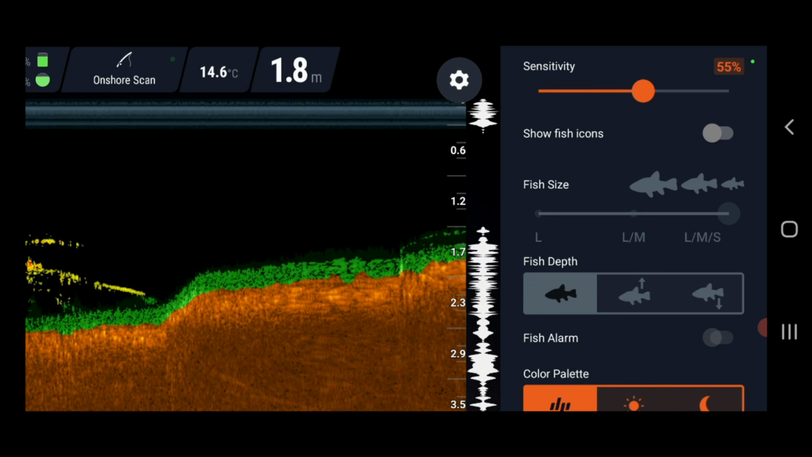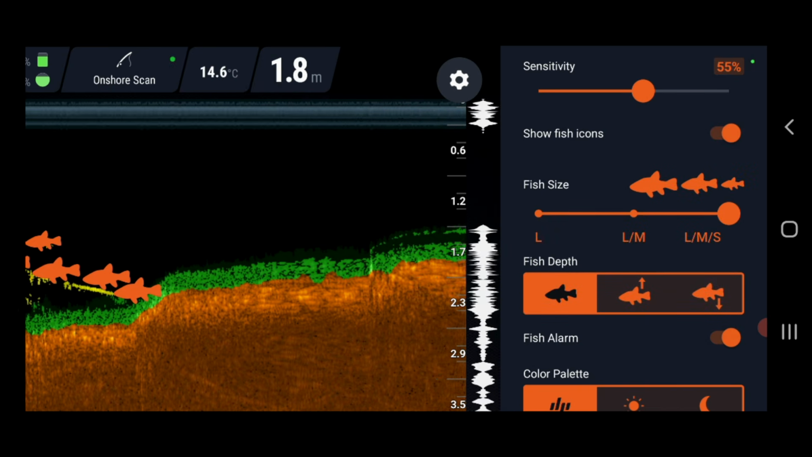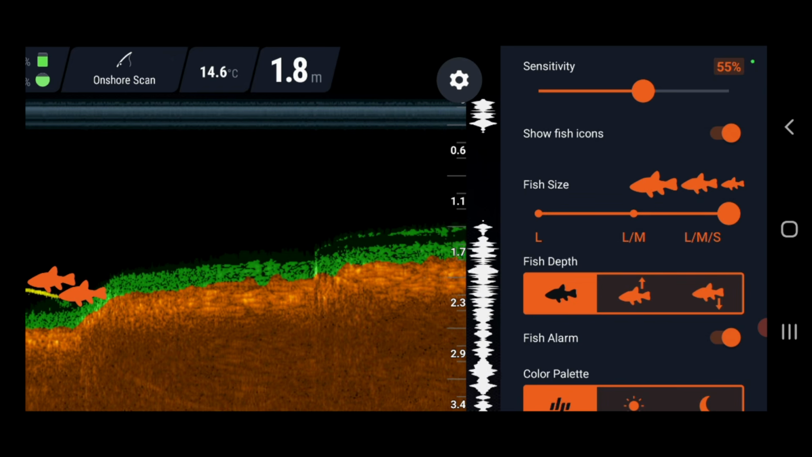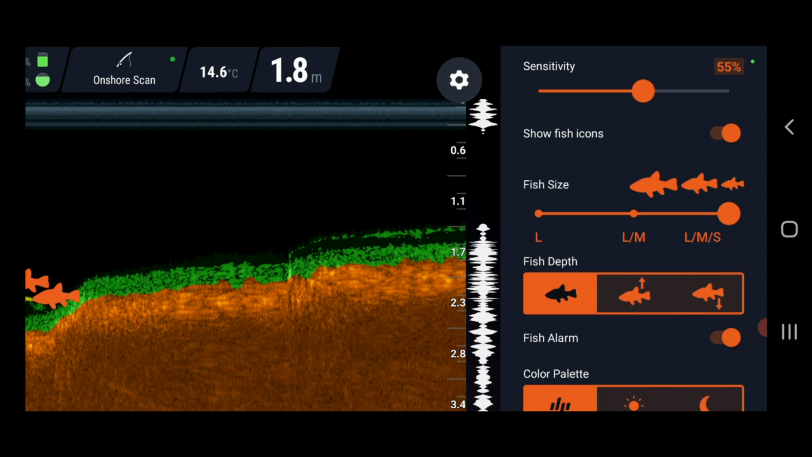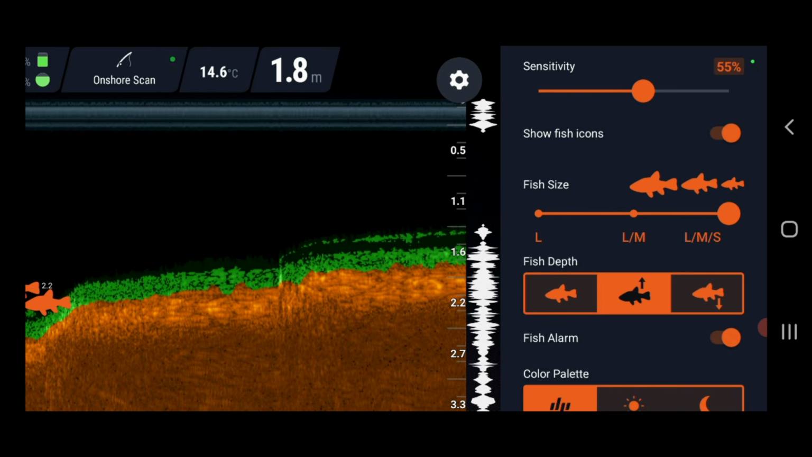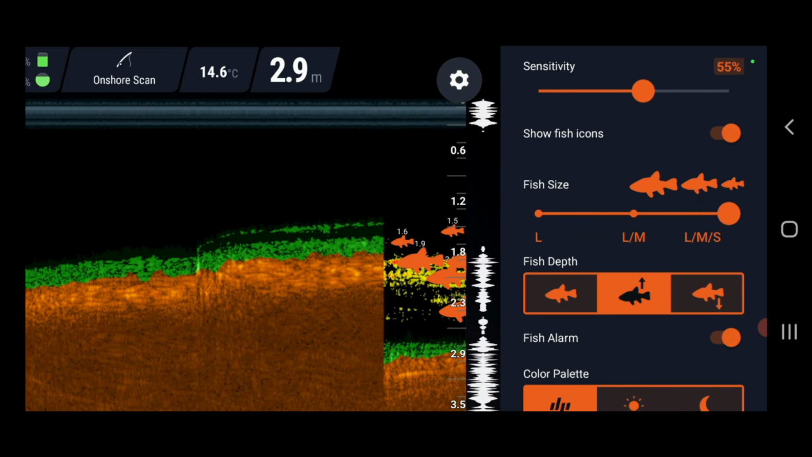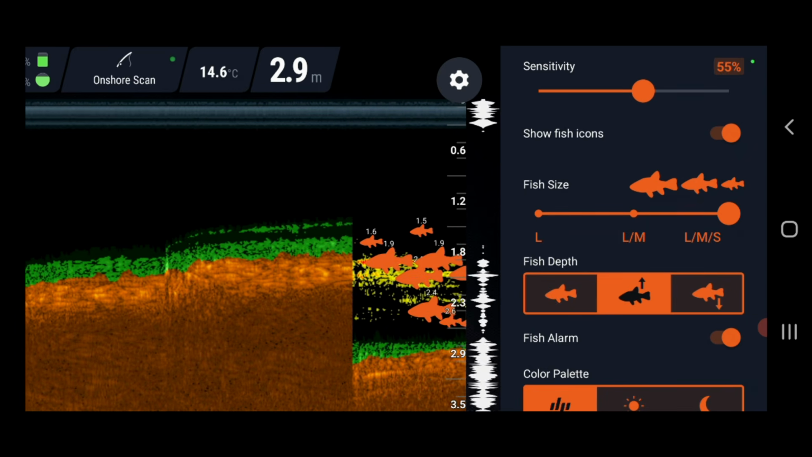Now, if you are using fish icons, you then have the option for fish depth. The one on the left just shows you where the fish are. The one in the middle will tell you how far they are off the bottom. What I'll do, I'll cast it back over to that snag. Righto, here it is. Sometimes it takes a couple of seconds when you first cast it in because it's got to re-find the satellites.